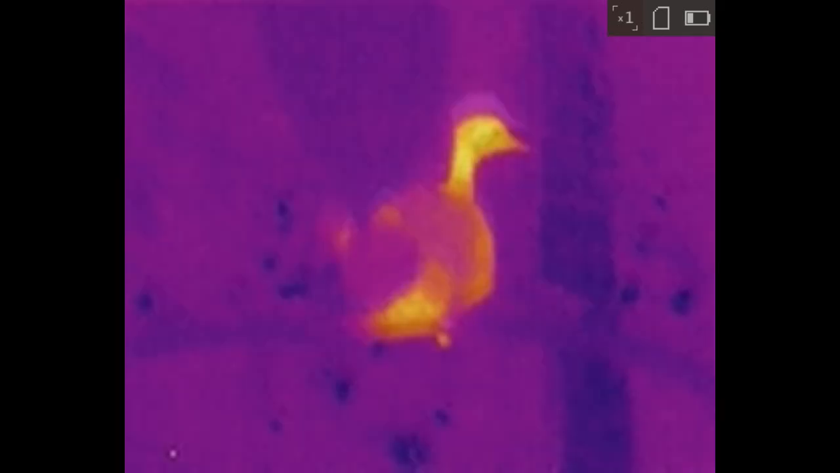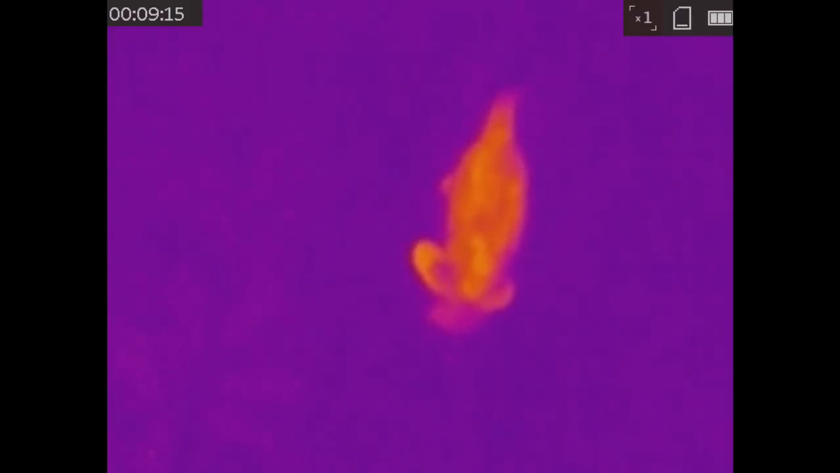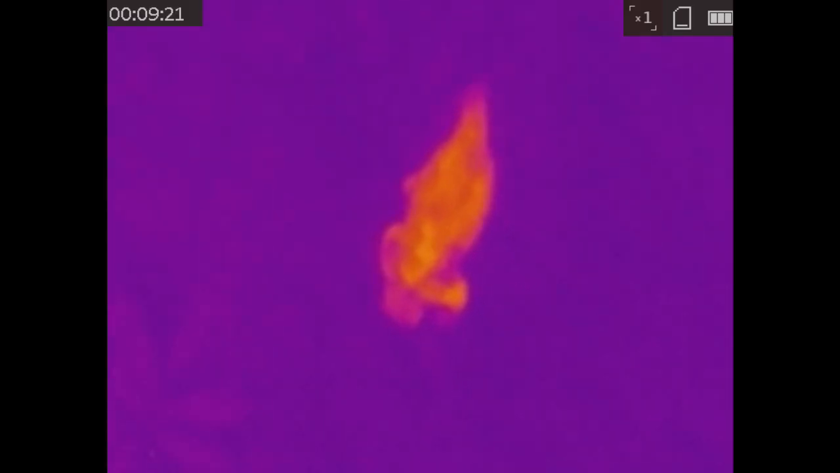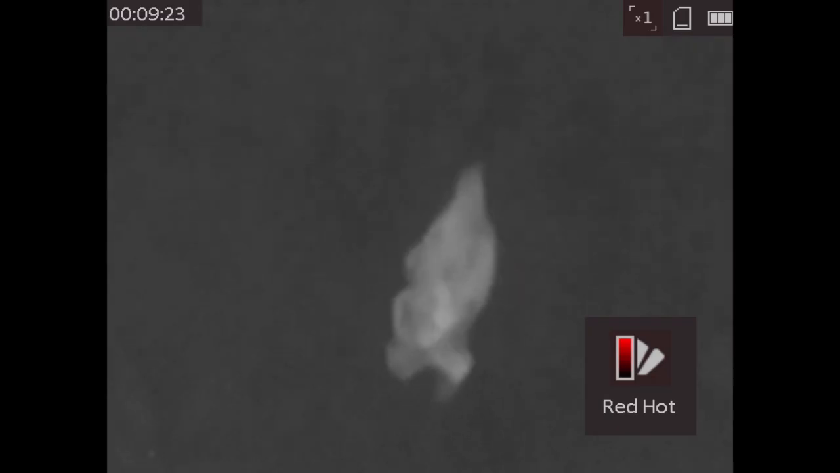They've also got a palette, so this is black hot. Roosting birds are easy to find, by the way. White hot, still image. This is a fusion through to red hot. The next video, this is quickly through night vision to show you what it is. It's a Tamandua mexicana, to give you an idea what you can actually look through when you go out with thermals. This is the same animal through fusion, and then we go through the palettes: red hot, white hot, and black hot.